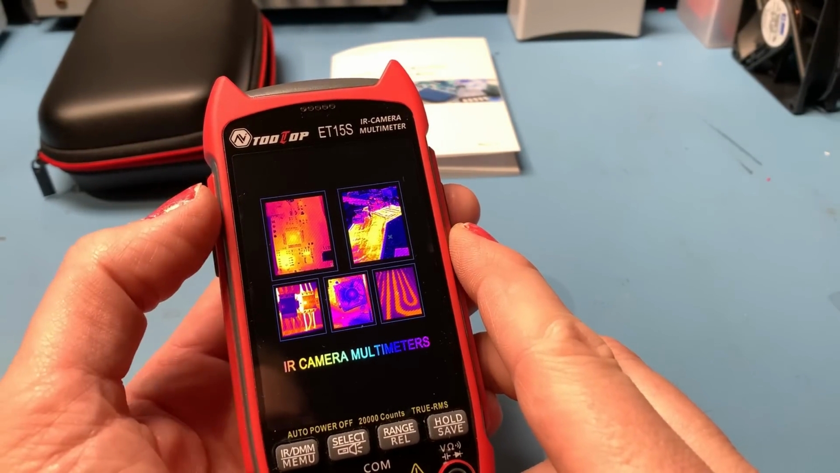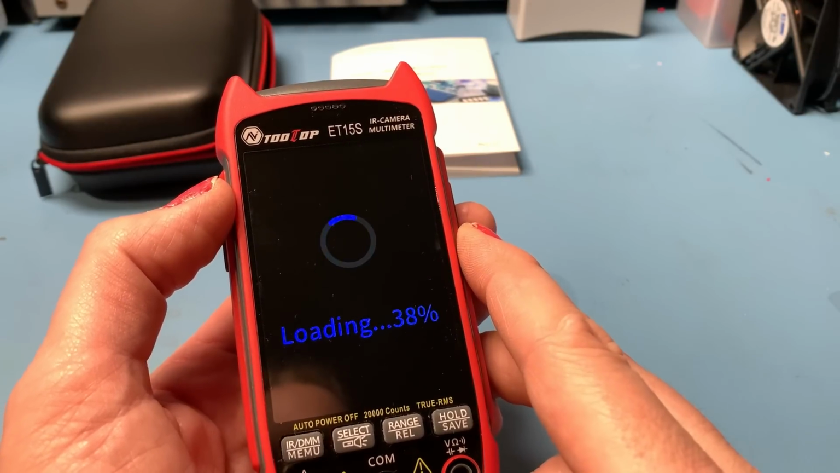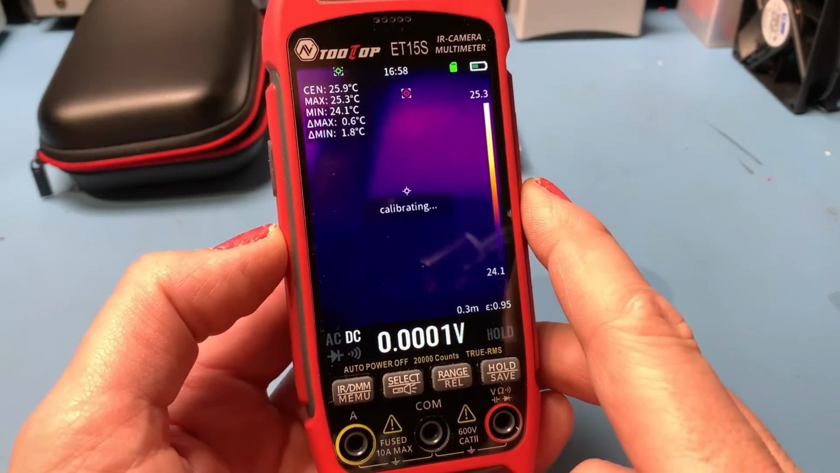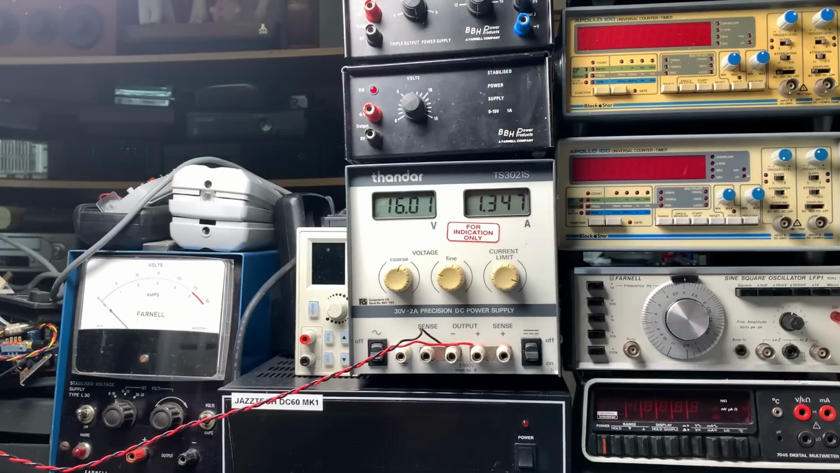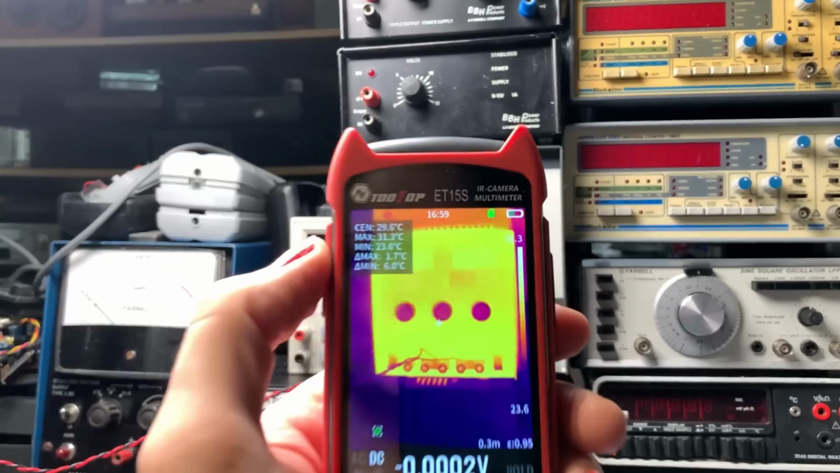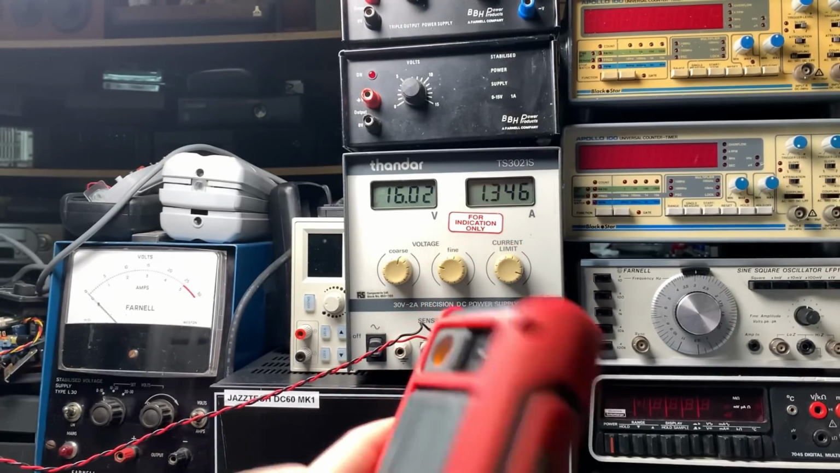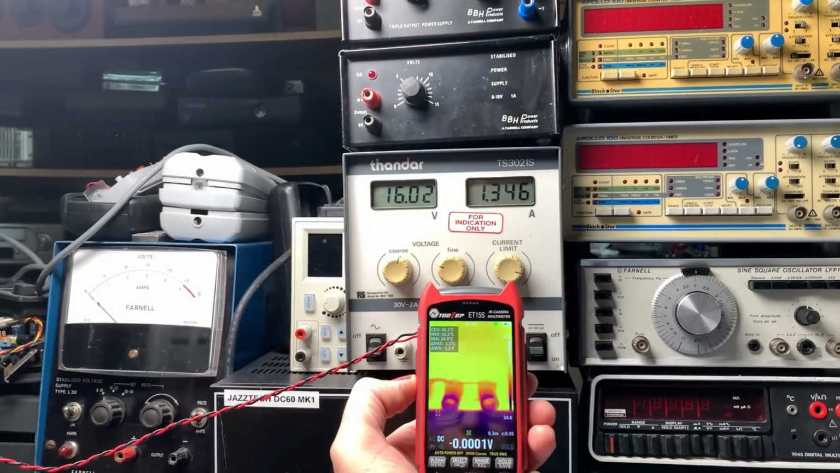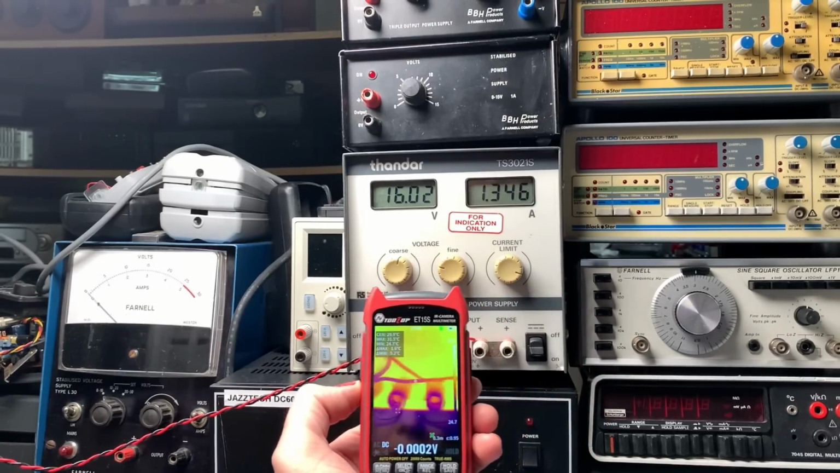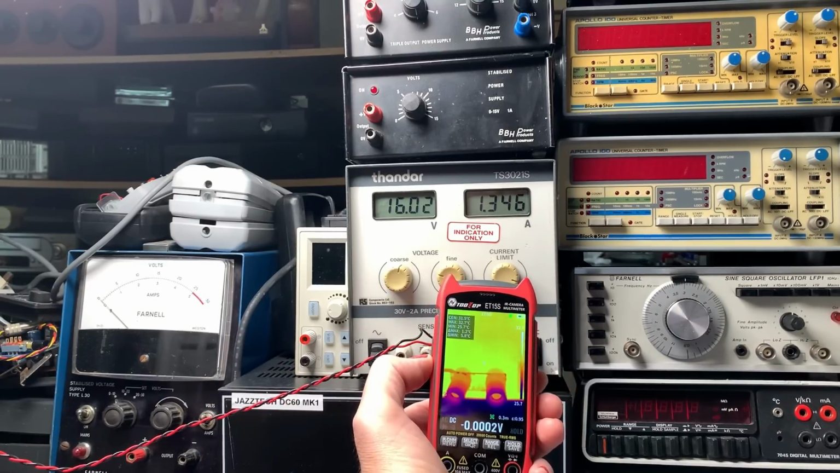Oh, there we go. IR camera multimeters. Okay, loading. We've got a proper operating system on this. Okay, doesn't take long to load then. Straight away, the hottest thing in here is going to be my power supply. So let's have a look. Wow, that's really good image quality. Of course, the advantage on this, you've got that macro lens. So if you just slide that across, then you can get really close in. That's amazing. We're going to try this out on some surface mount components. That macro lens is going to be a real advantage on this.